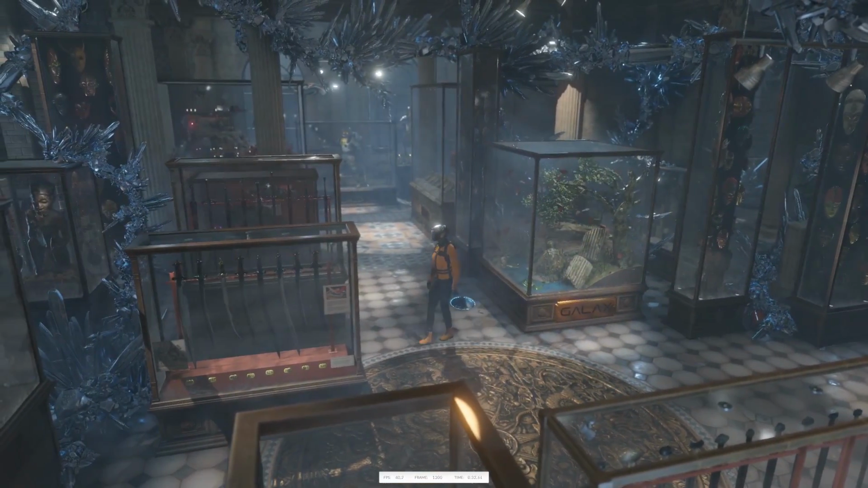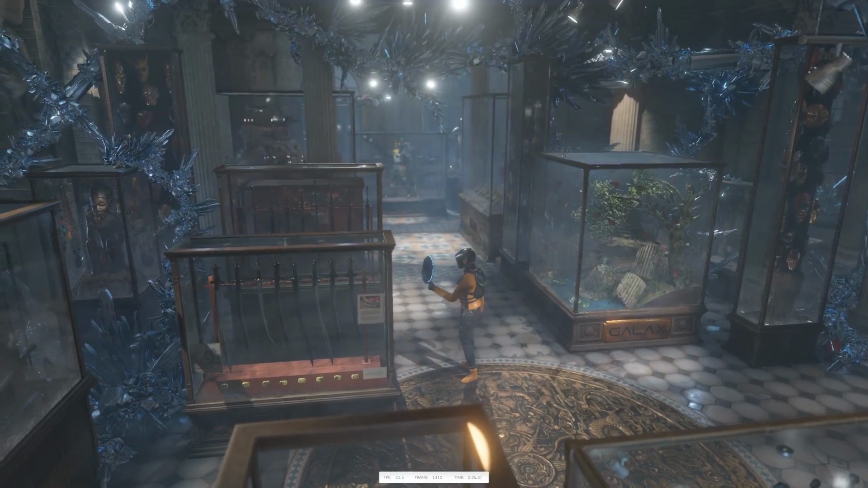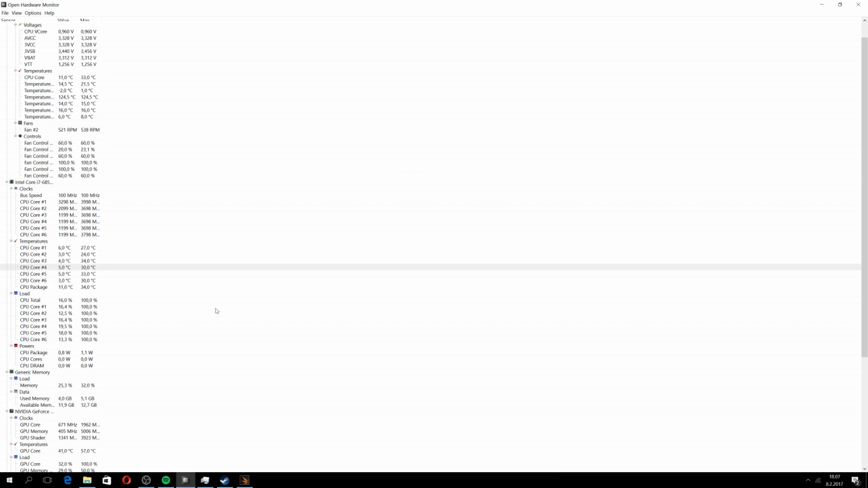I think the test has been going on long enough. Let's see what the highest temperature was that we reached. It's 57, that's really high. And it's still 40. It's quite surprising how badly this works with the GPU. I don't have any idea how it's possible that it's not working so well. Maybe we should wait for the computer to cool down even more, or there is something that I don't...